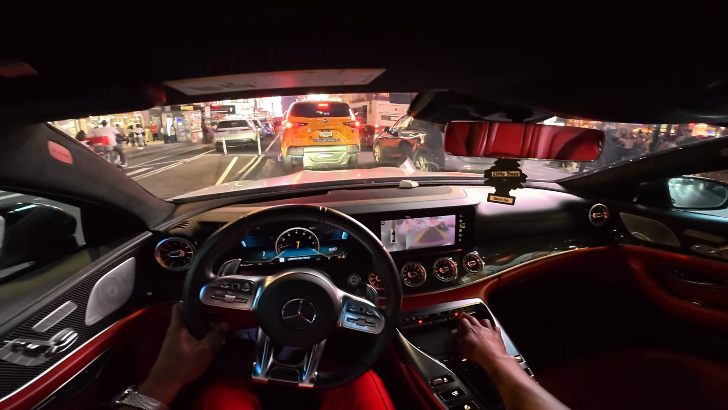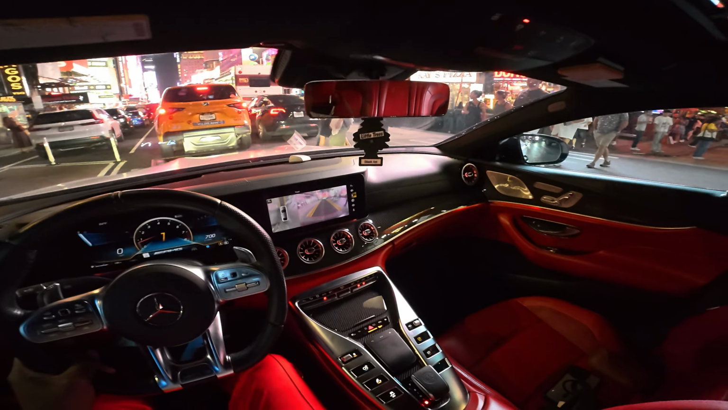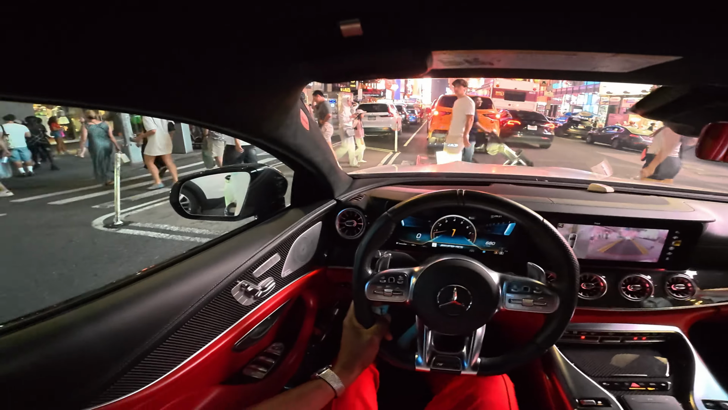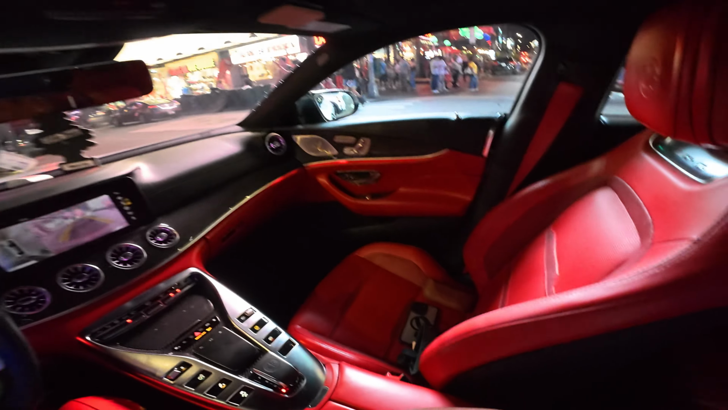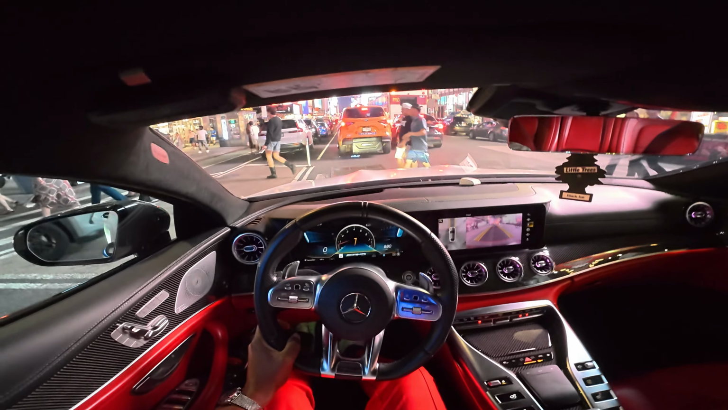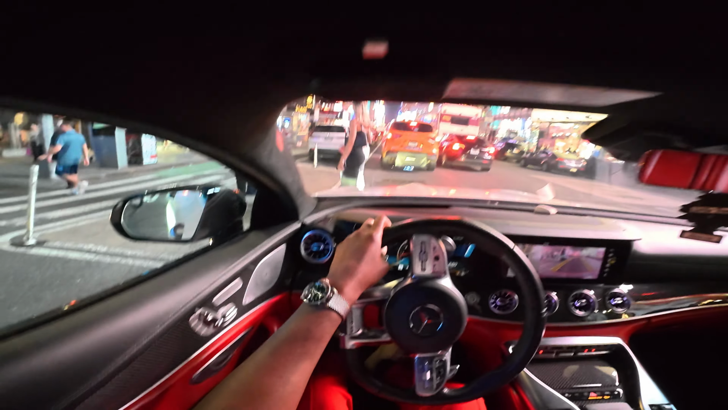Driving through this type of traffic, especially in New York City, you just gotta be patient. Especially with the yellow cab drivers. Those people are reckless. They don't care what kind of car you're driving or whatever. If you're not careful, they're definitely gonna damage your vehicle. They always seem to be in a rush all the time. Times Square. Alright, folks.